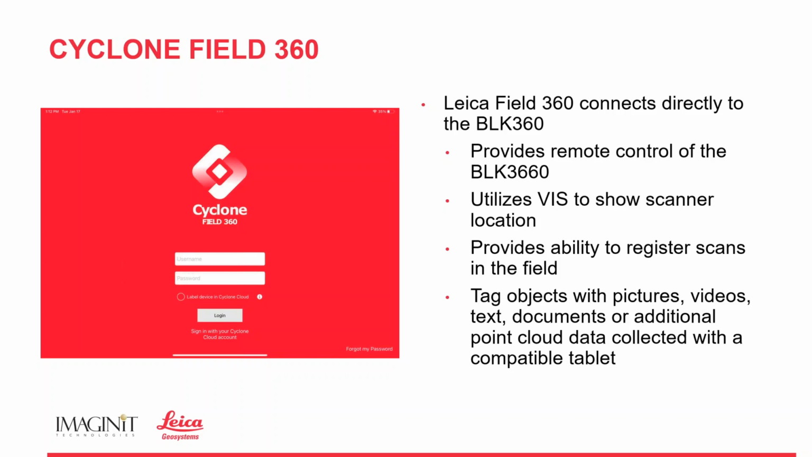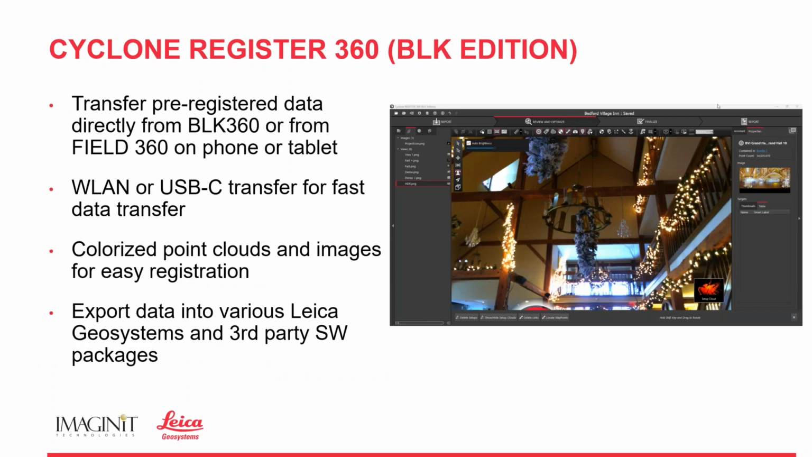You can add that point cloud data right into everything else as if it was scanned with the scanner. Now, keep in mind, your iPad or your iPhone isn't going to be anywhere near as accurate as the BLK 360, but it still gives us something to go on. Okay.